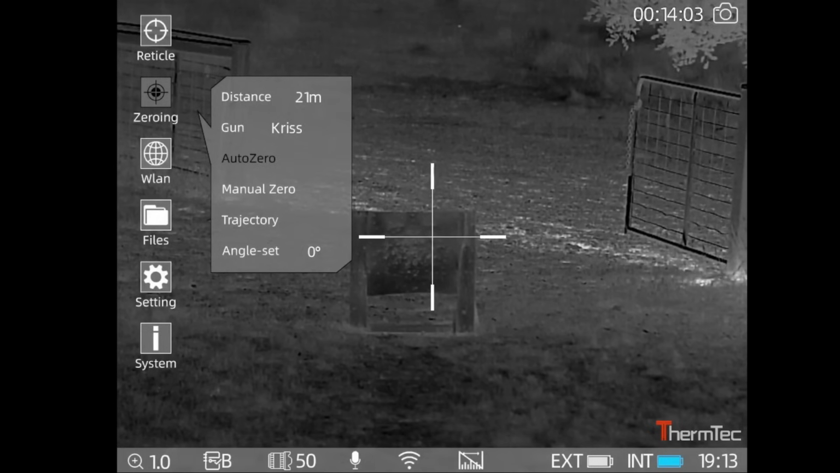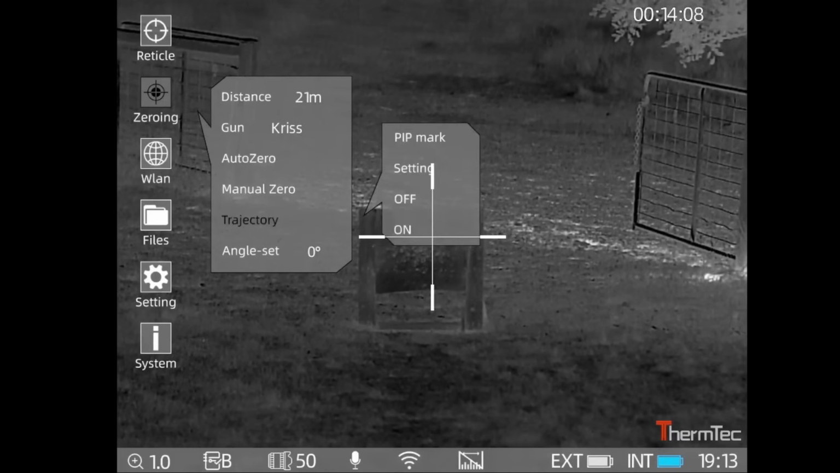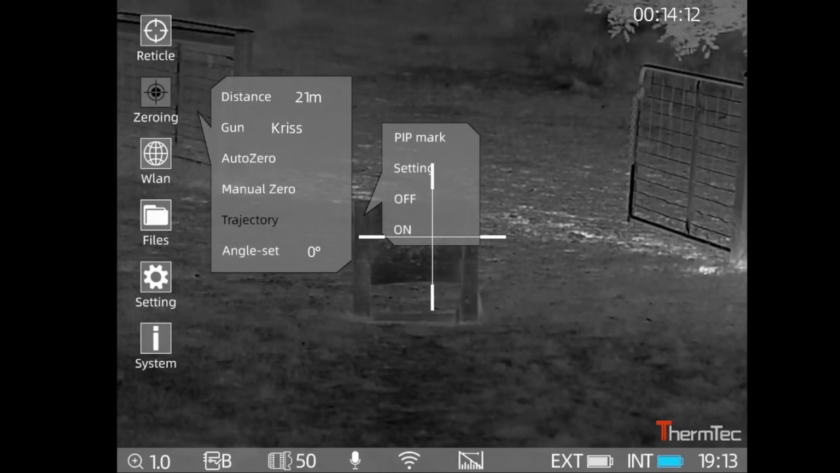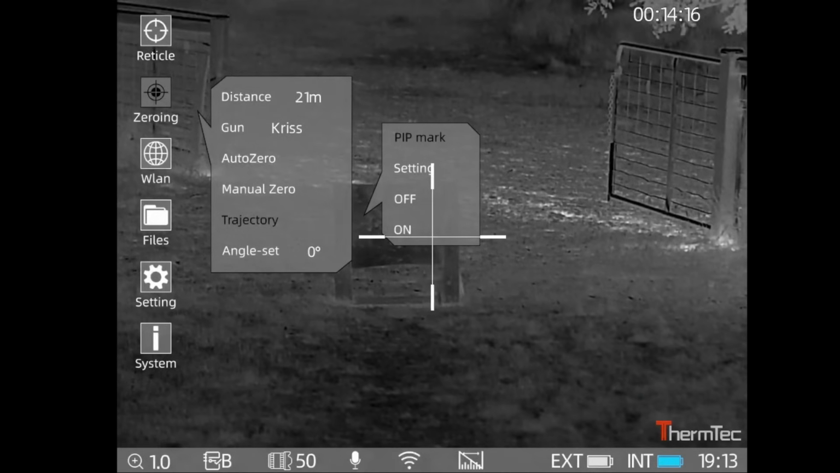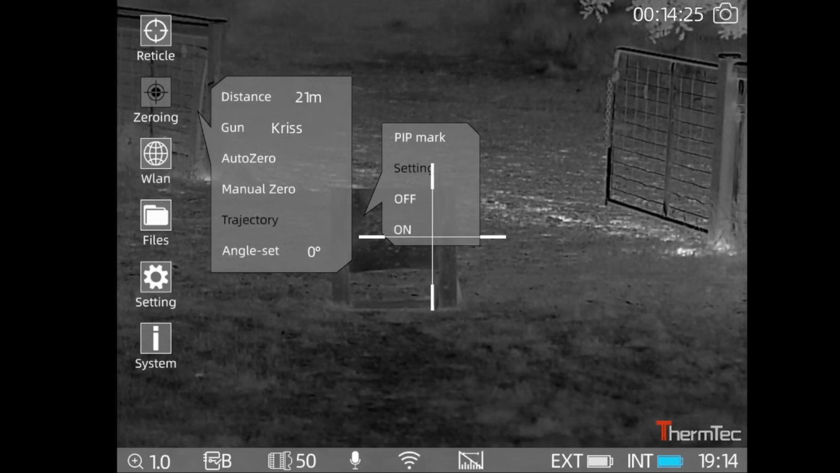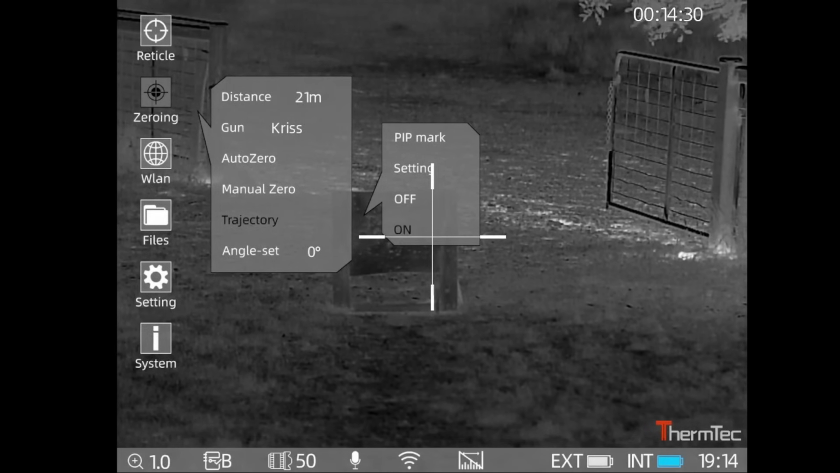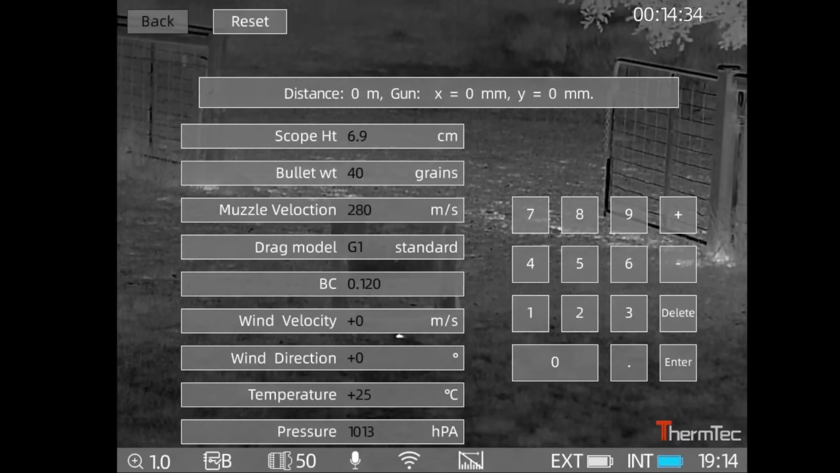Then you can go to auto 0, which I'll go through all this in a minute. You got your manual 0, and you got your trajectory. So this here uses 0 at first, and then you can go into that. You can change whether your pip mark is on or off. You leave it on if you got your trajectory turned on. You got your settings, you can turn the trajectory on or off. I'm going to go into your settings, and then that brings up all the different things.